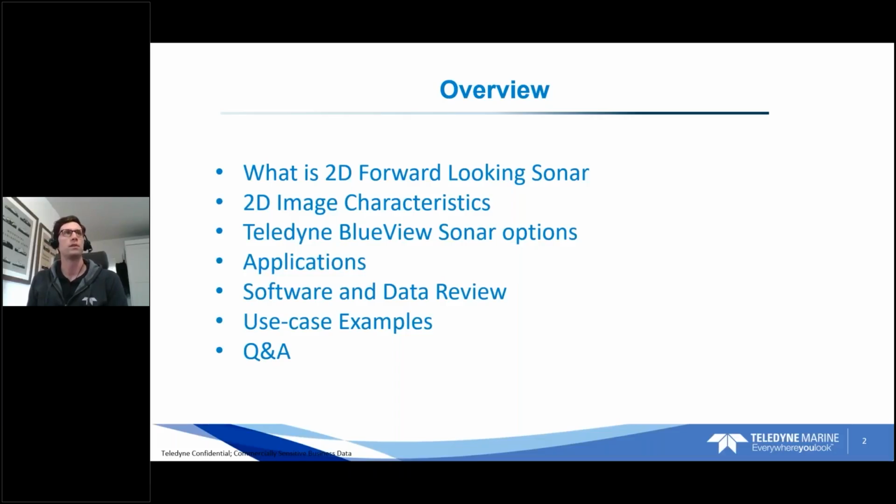Then we're going to jump into the ProViewer software, which is our main acquisition software, give you some tips and advice on using that, and we're going to go over some data review as well. Then a few use case examples, with some interesting videos that go over some of our 2D data, and then a Q&A at the end to go over any questions you may have.